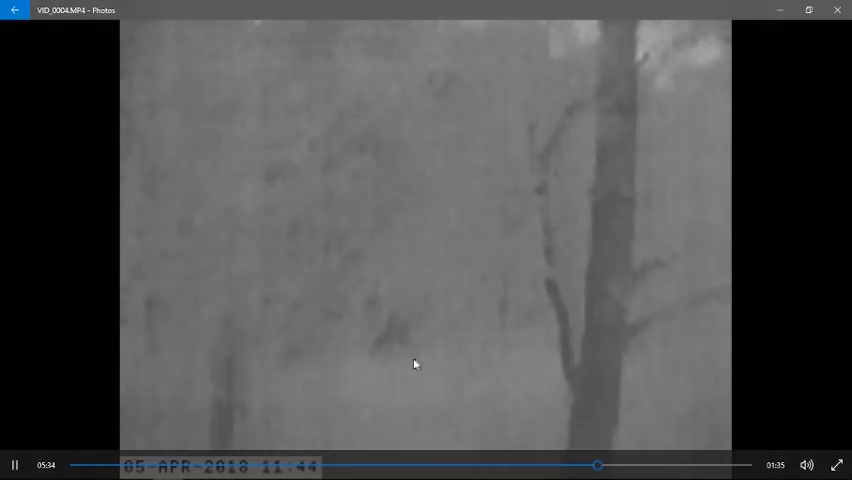Yeah, whenever I shine my light. But see, up here also, right up here, I keep pointing at the screen with my finger like y'all can see that. But right in here is all those reeds too. So my FLIR's going through all the reeds. And whenever I turn my light on, it would light up the reeds, and I couldn't see nothing back there. Now here they go. They're on the wood line now. It actually looks like I think there might be three of them.